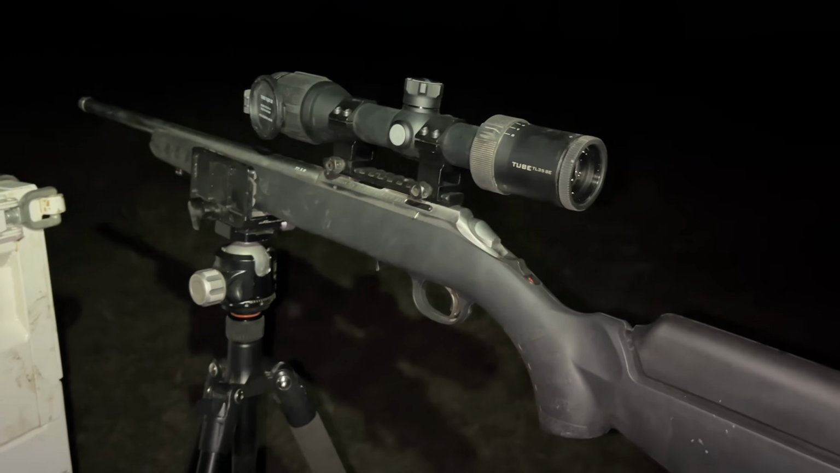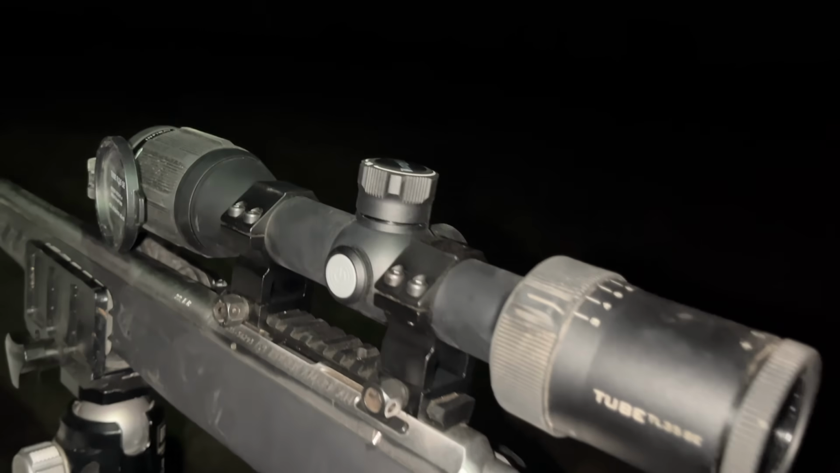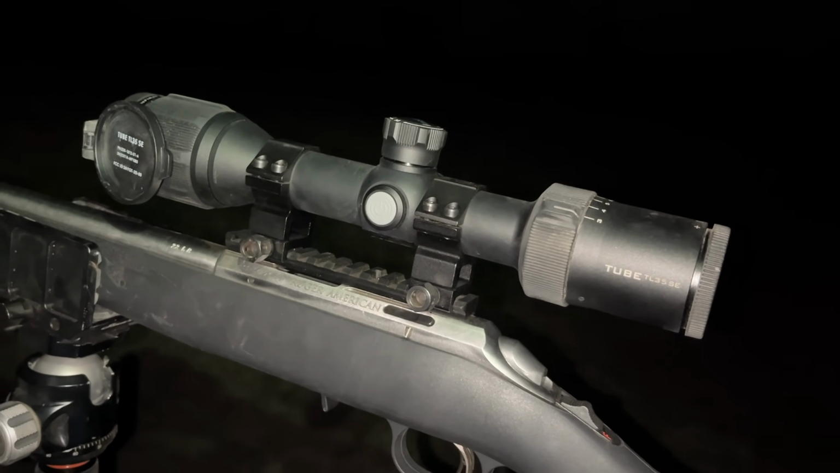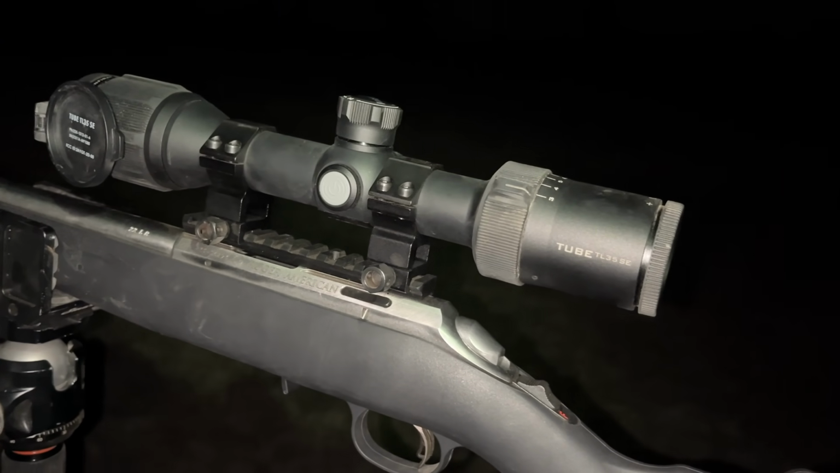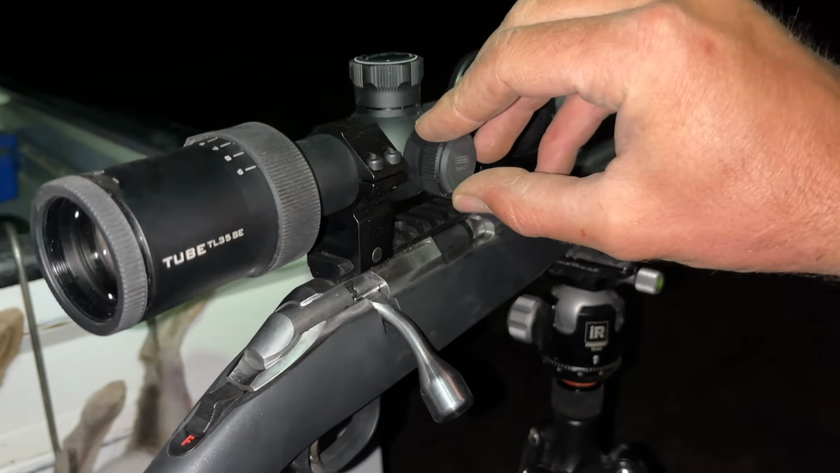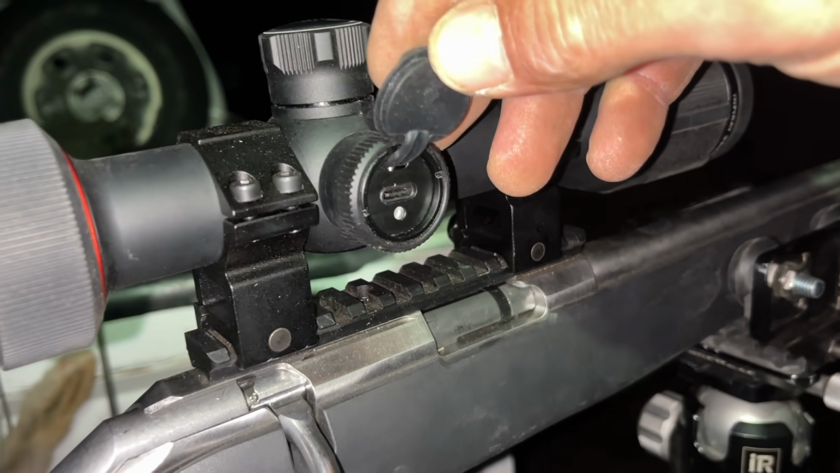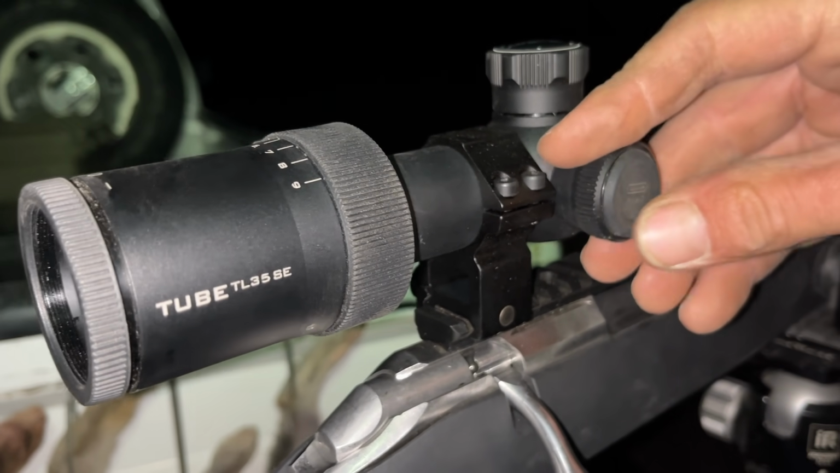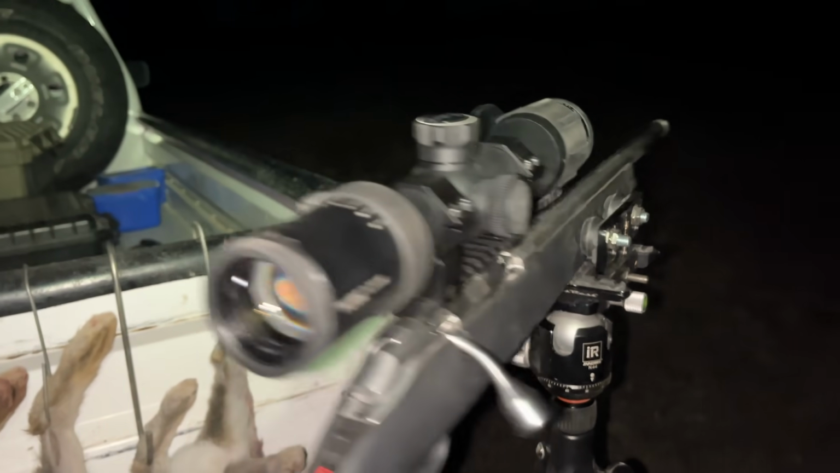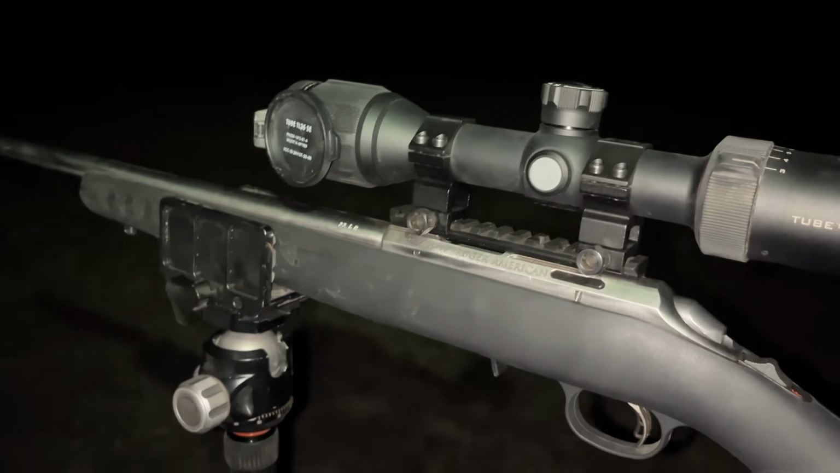So I've been out for about 4 hours, and that's only dropped about a quarter of the battery capacity. Now there's no replaceable batteries in here. It's just an internal battery. There's nothing you can change. But there is a USB-C socket on the side to charge it with. And that's just a really good battery life for a scope like this.